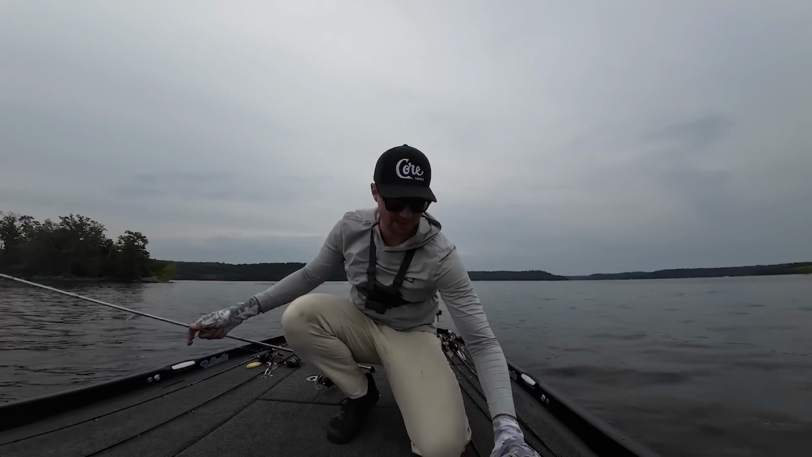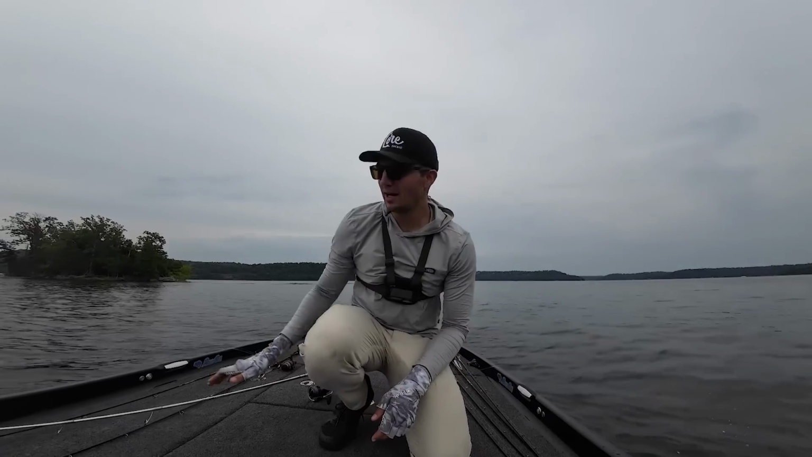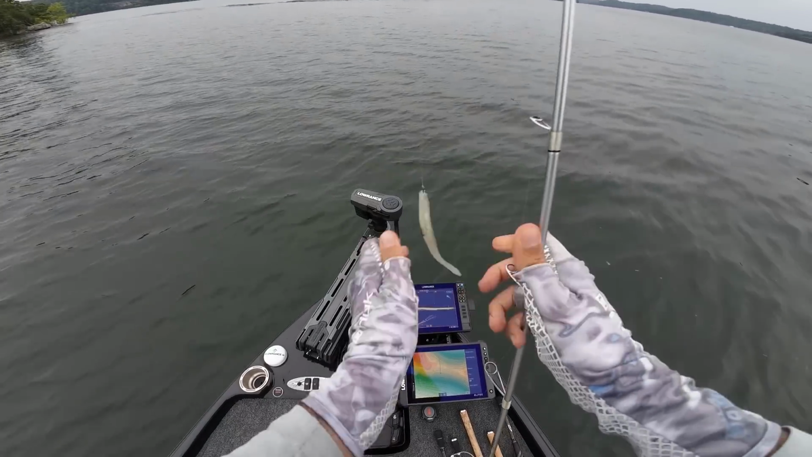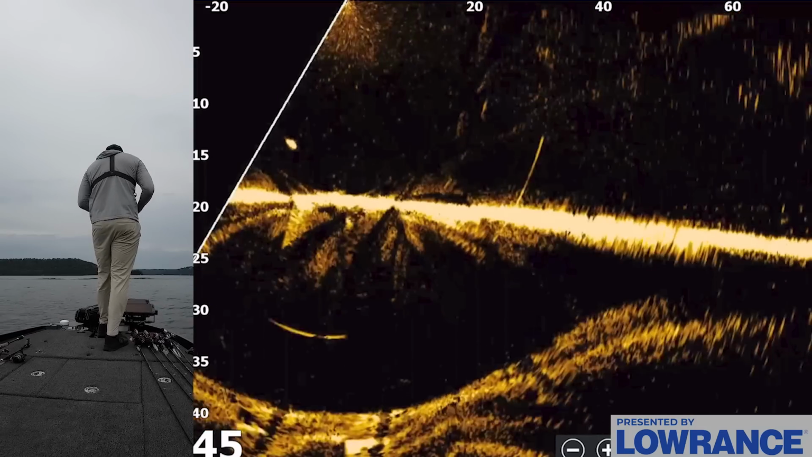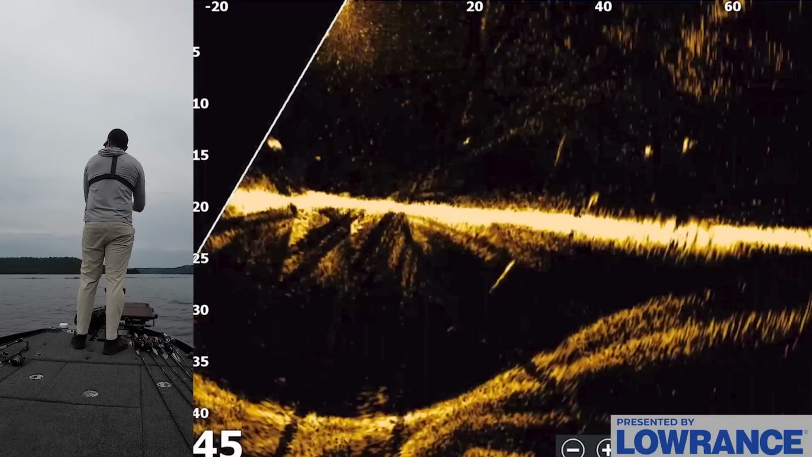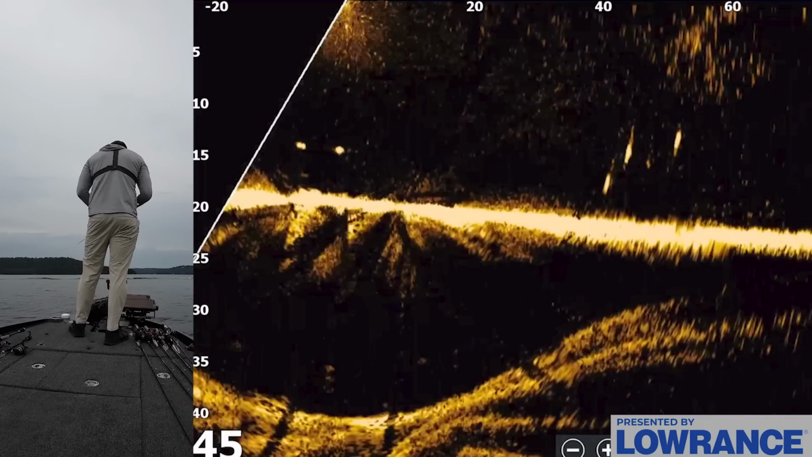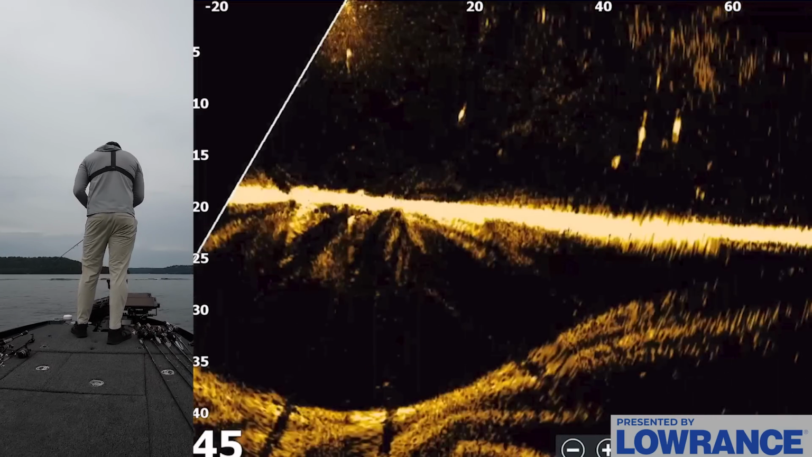Oh, popped out on me. Nice fish right there. Another keeper smallmouth bass on the old Scamper Rig right out in front of the boat here. Choking it. Look how many fish are up here. It's unbelievable. Crazy. It also seems like whenever these wakes and stuff come through, these fish get even more active. It's kind of wild.